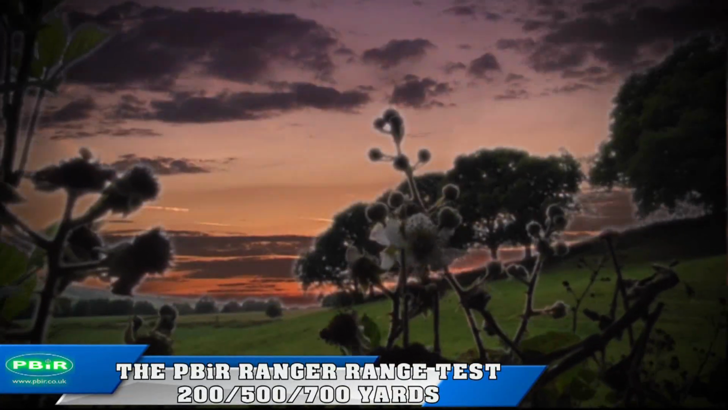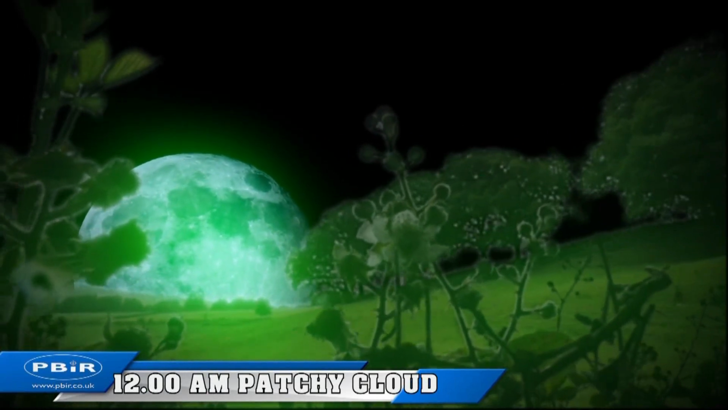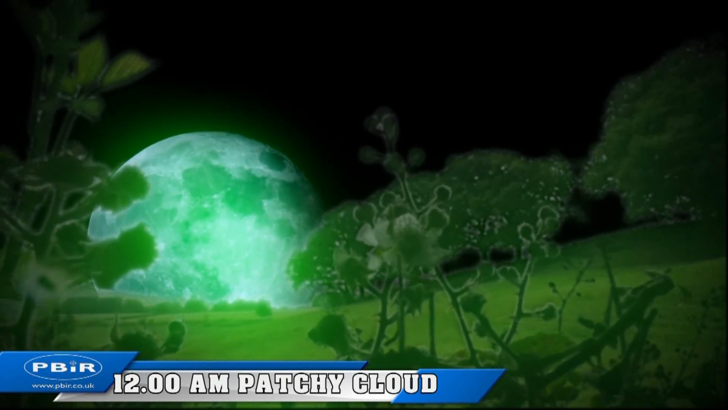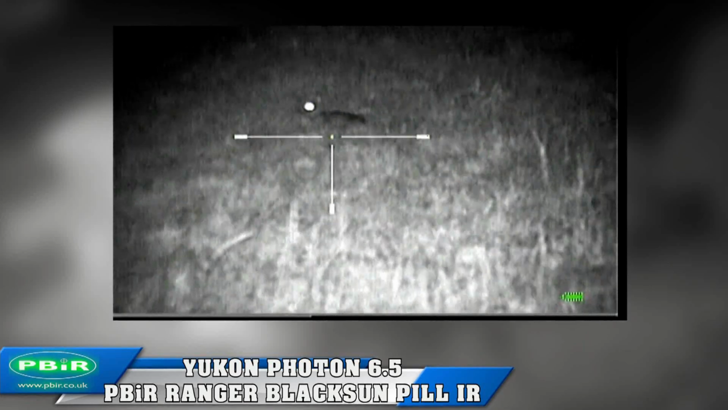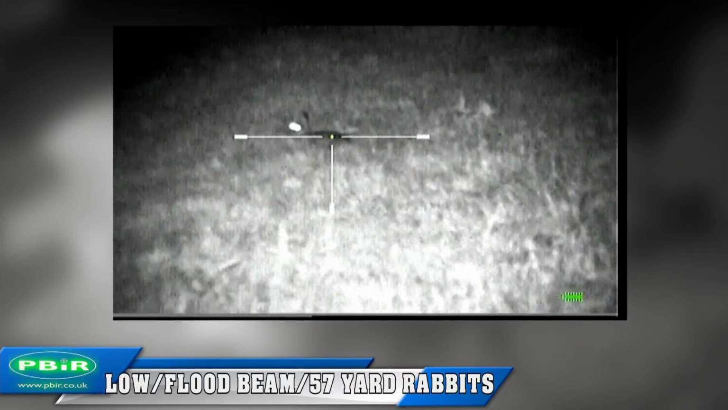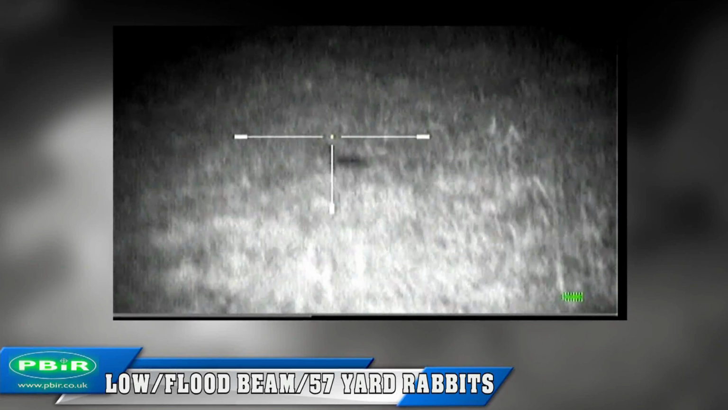My plan is, while I walk to the range, to test the Ranger IR torch. What better way than to bag some rabbits and use the torch for the first time? First up, 60 yards, give or take, these fellas. The shaky crosshair is down to the wind, my excuse, freestanding. The Ranger set low, flood beam, both rabbits taken side by side.